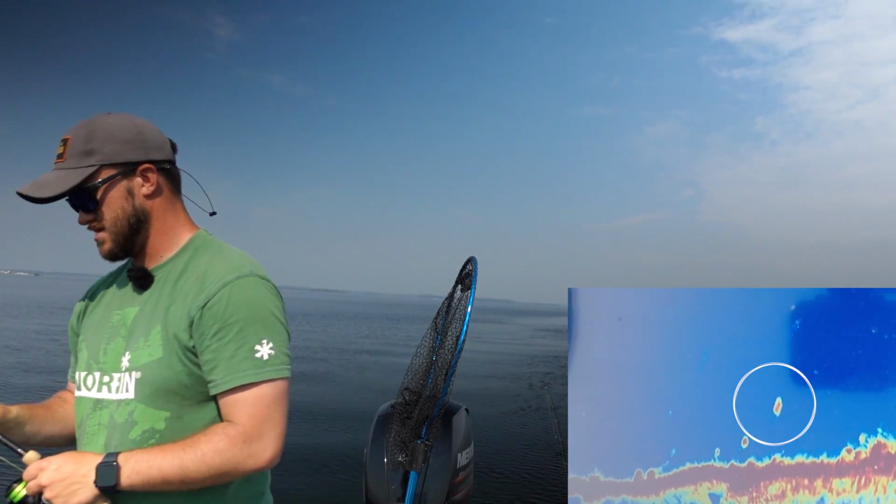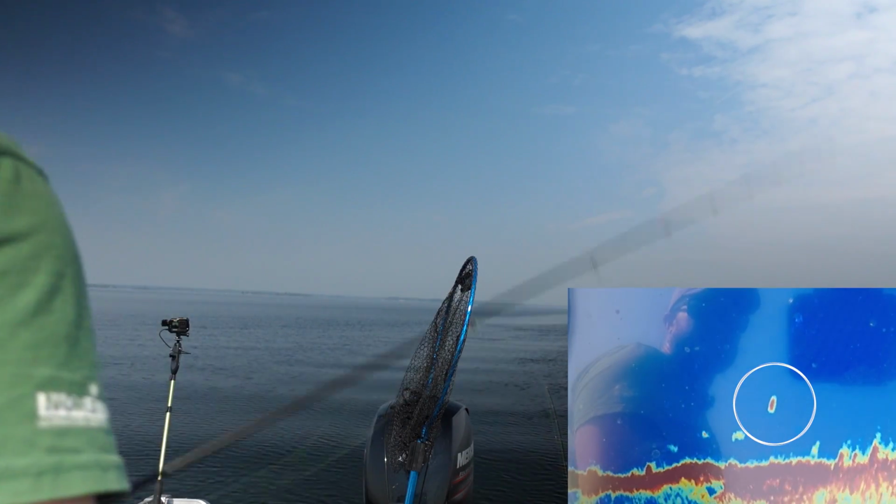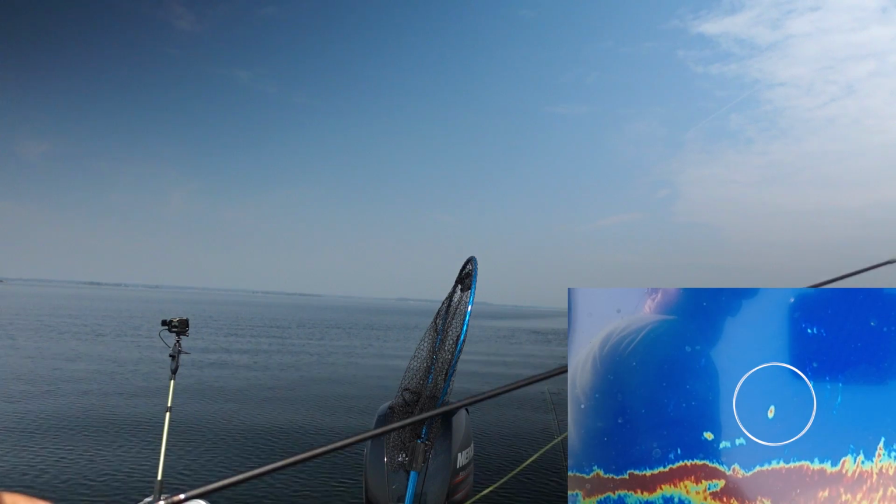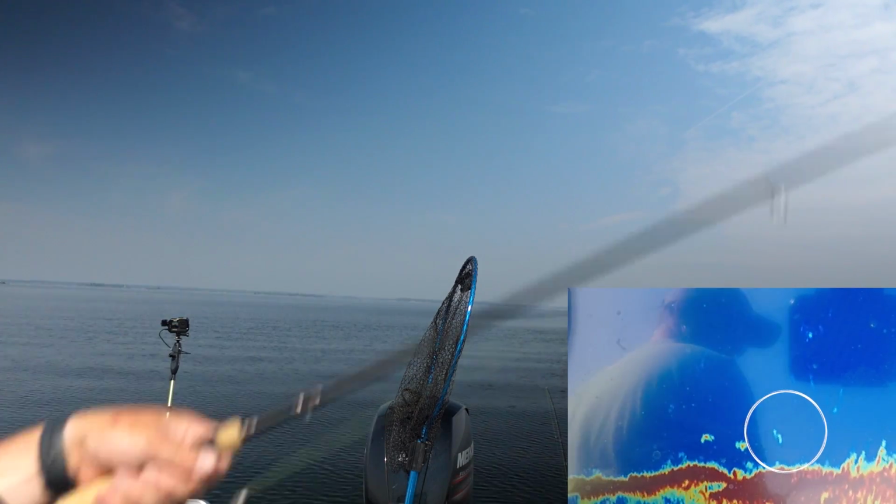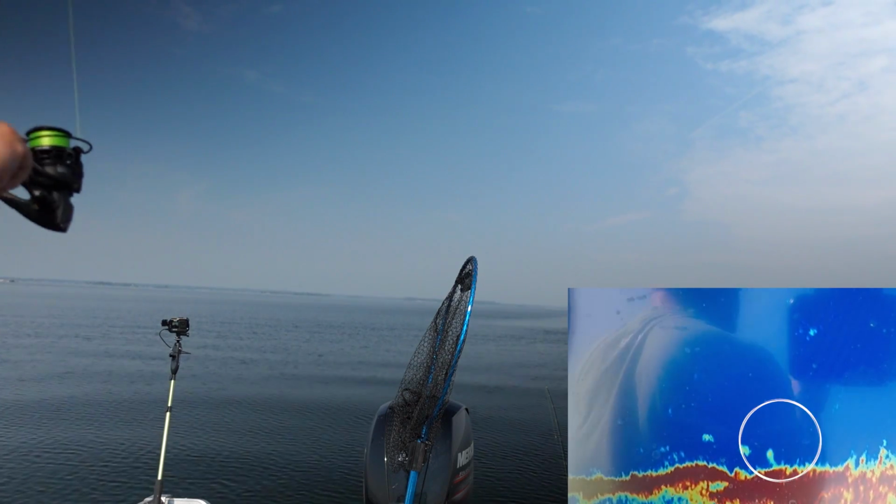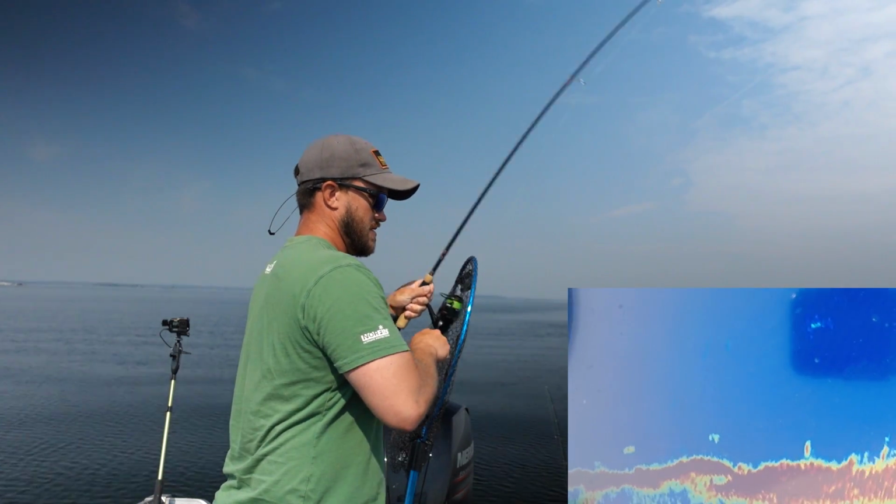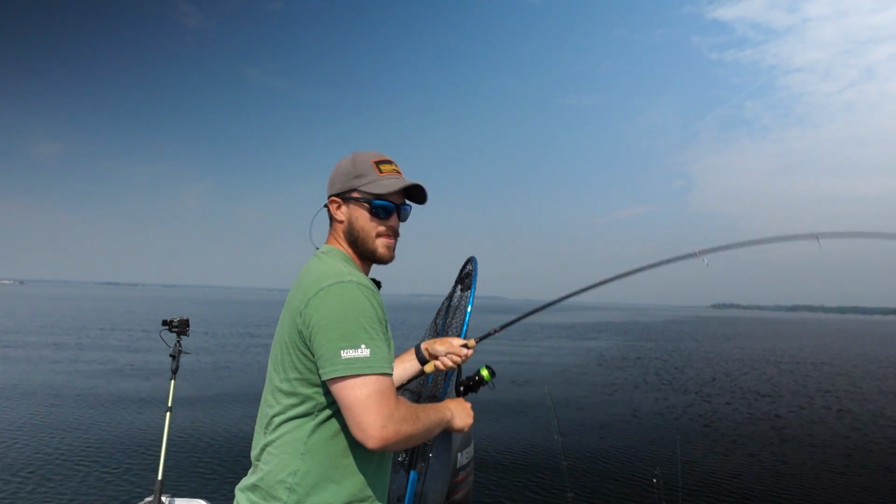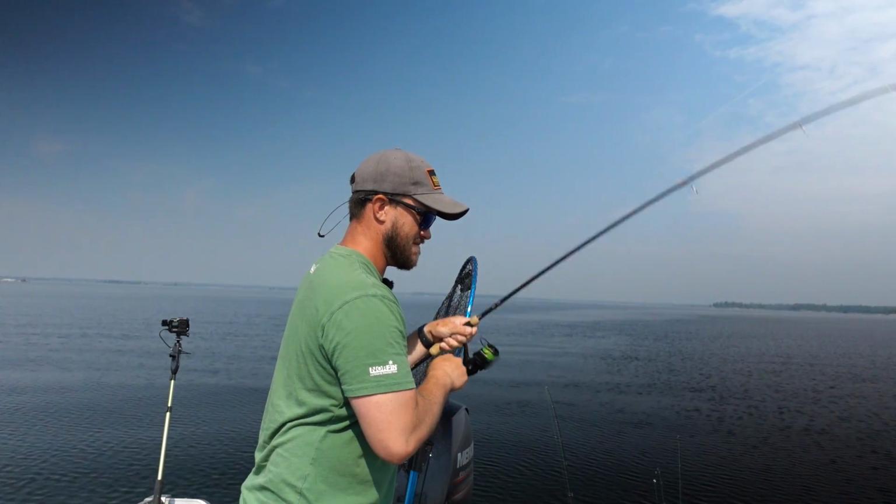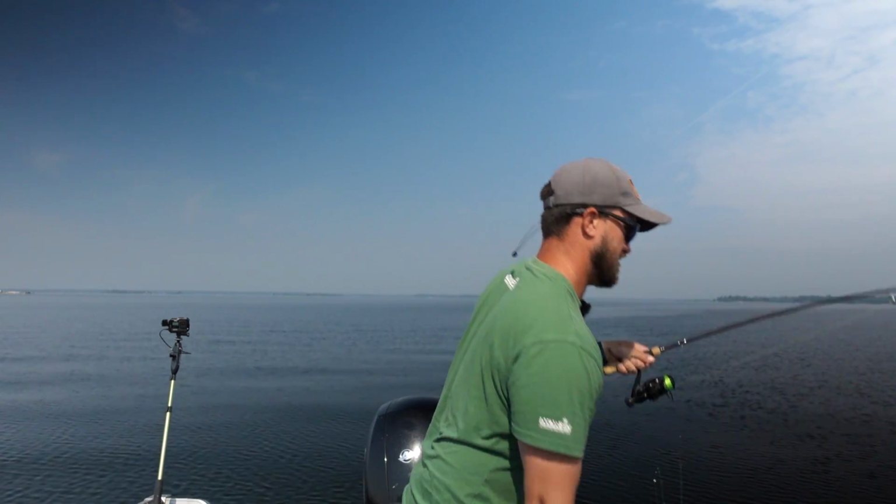Looks good. 35 feet. Not too far out. Ooh. That bigger one is starting to go down. There it is. Yep, that was the one we were looking for. I think that was the one that bit. Oh yeah, it's a good fish. Looks like a good fish.